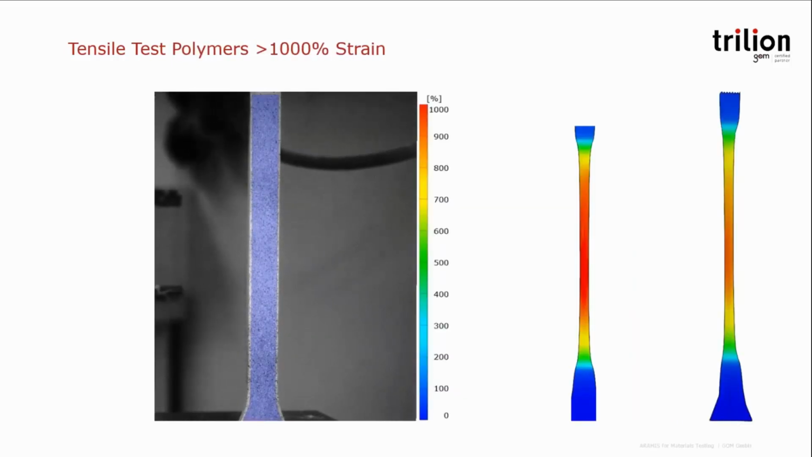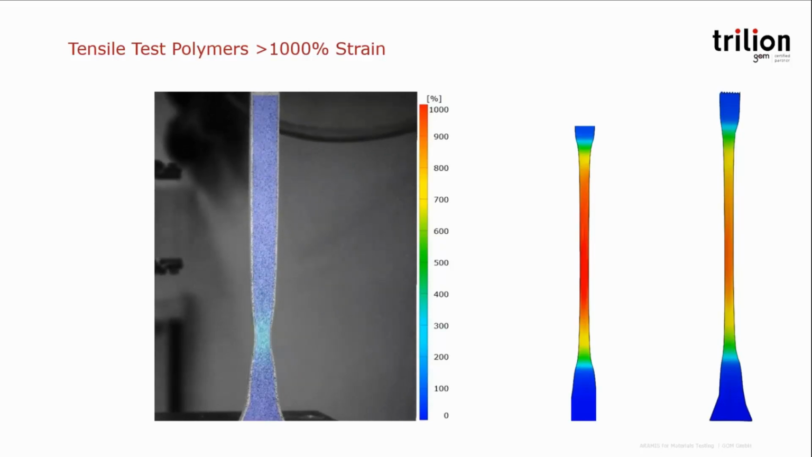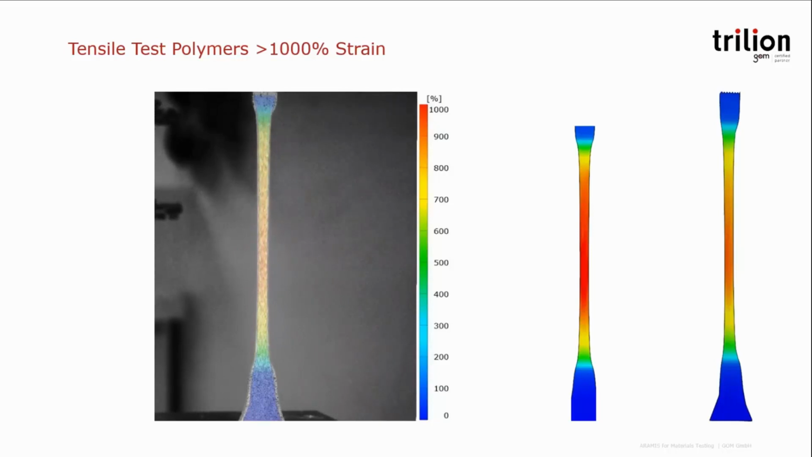Polymers and laminates are also big use cases for ARAMIS. ARAMIS captures even high strain, and here's an impressive data set with a polymer. ARAMIS continually tracks the subsets of that pattern throughout the project.